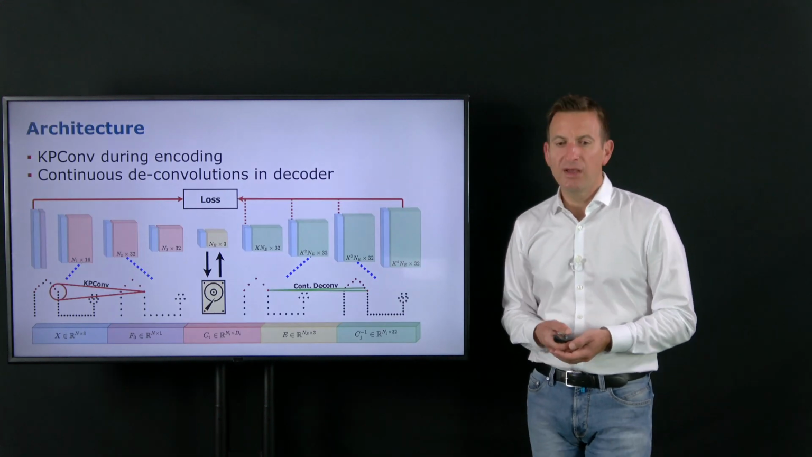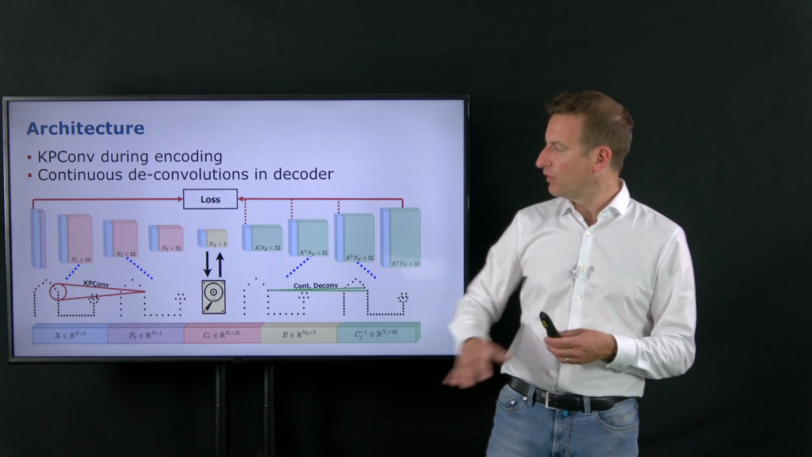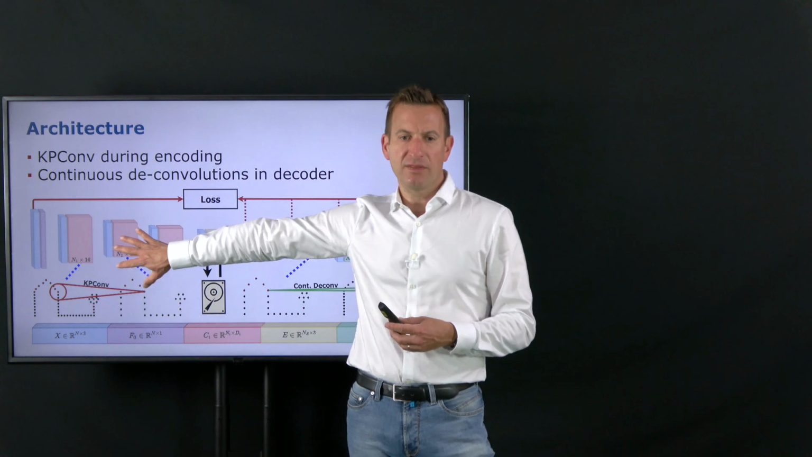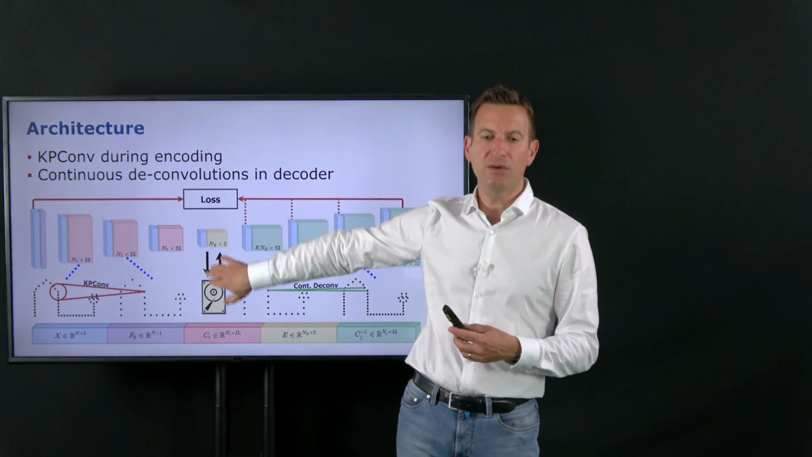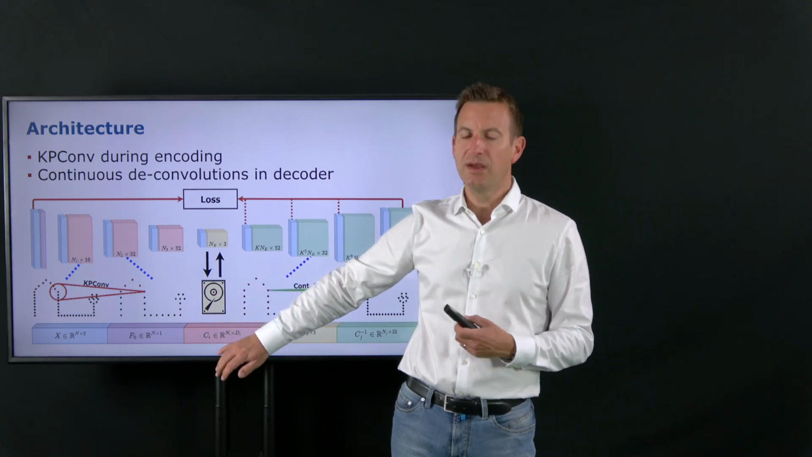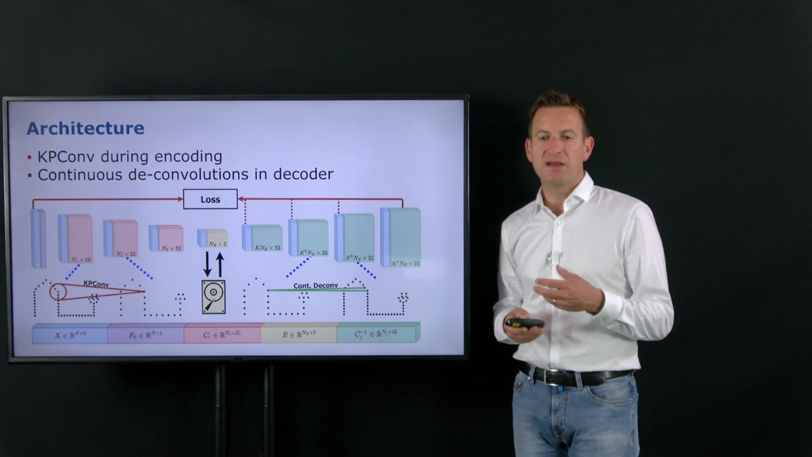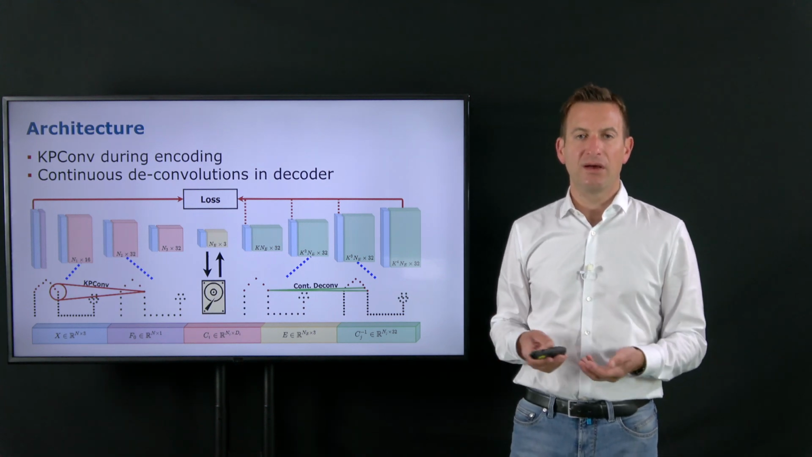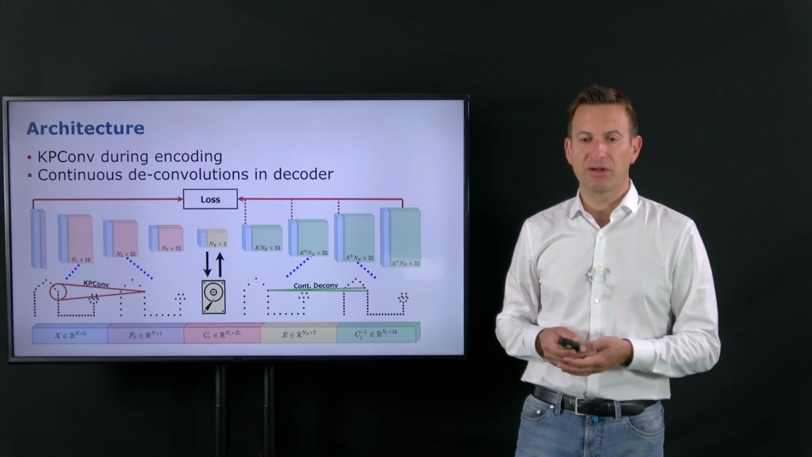So how does this work? We have an encoder and a decoder structure. The input point cloud comes in on this side and is compressed into this small code, which you can then store on disk or do other tasks with. Then the decompression part turns this back into a point cloud with arbitrary density, so an upsampled point cloud again.